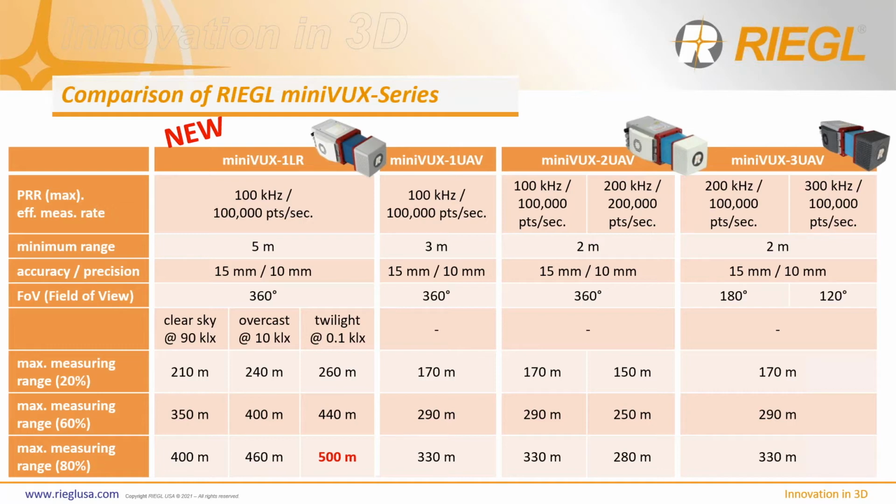Otherwise, I would say that the benefit of the miniVUX-3 UAV is that it offers the same capabilities of the miniVUX-1 UAV and the miniVUX-2 UAV, but it also offers the additional 200 kilohertz measurement program with a field of view of 180 degrees, as well as the 300 kilohertz program with a field of view of 120 degrees.